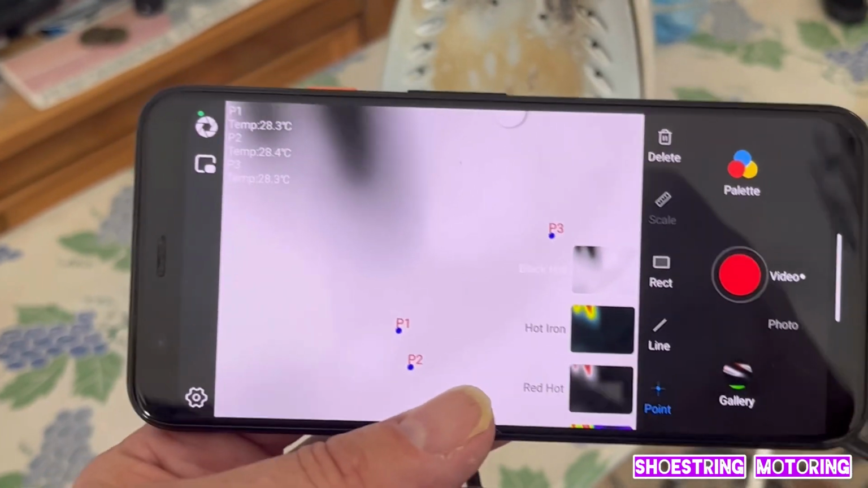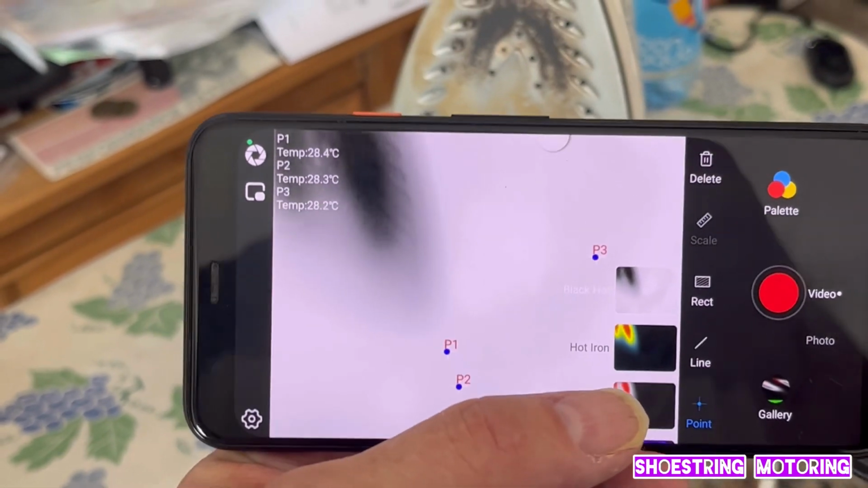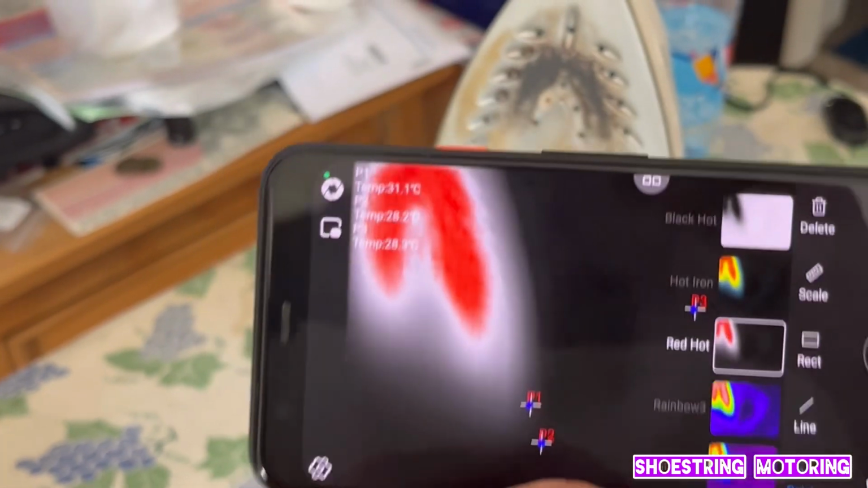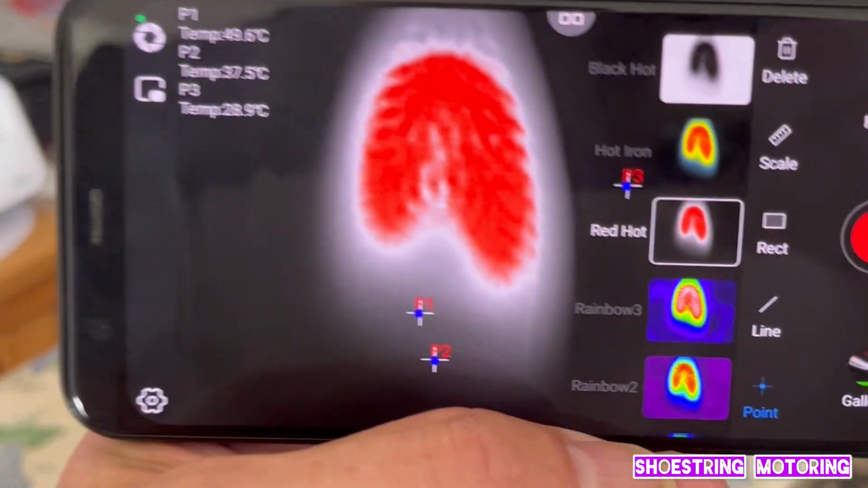Okay, now I'm looking at my iron, which is heating up. So let's try a different one. You can see quite clearly.